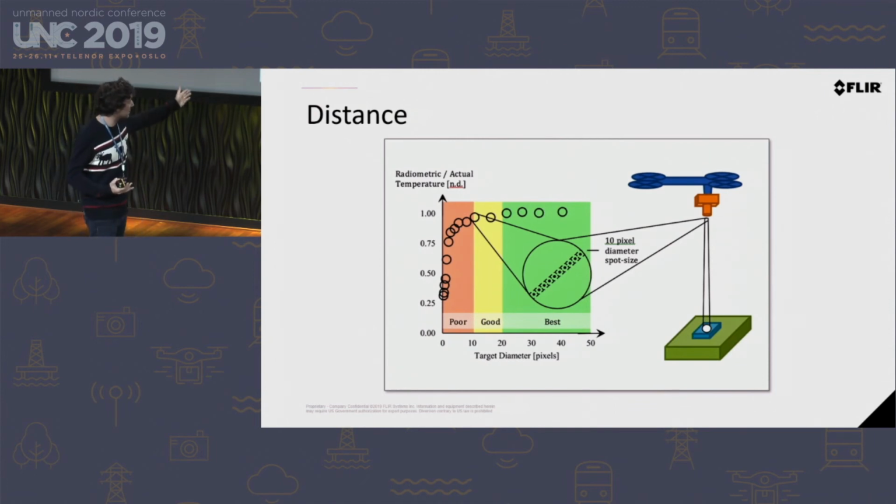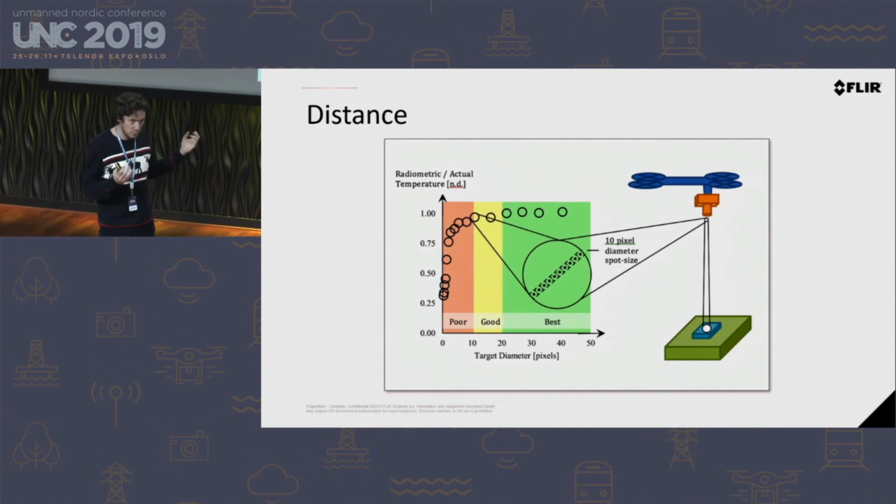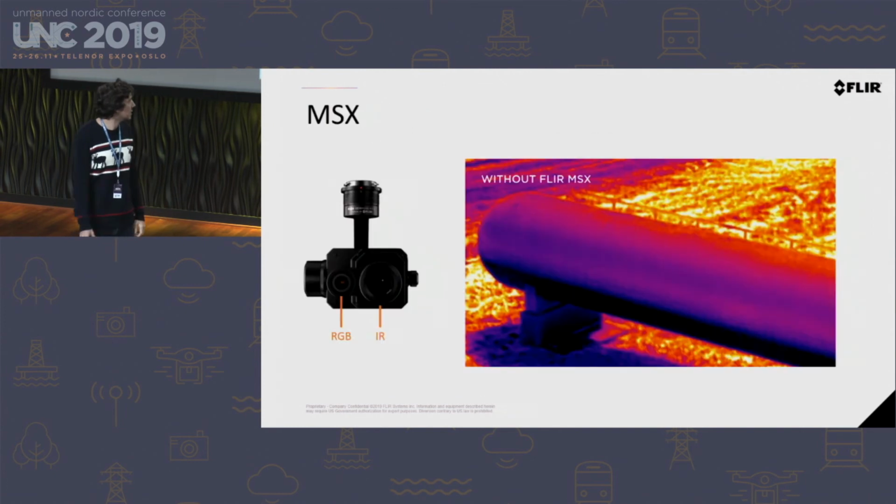The dots you're seeing moving on this chart show the number of pixels in comparison to the accuracy of measuring temperature. This would say 10 by 10 pixels is good. I say it's good enough. But when you want true accuracy or higher accuracy, the more pixels you're getting on that subject, the more likely you're going to get an accurate reading.